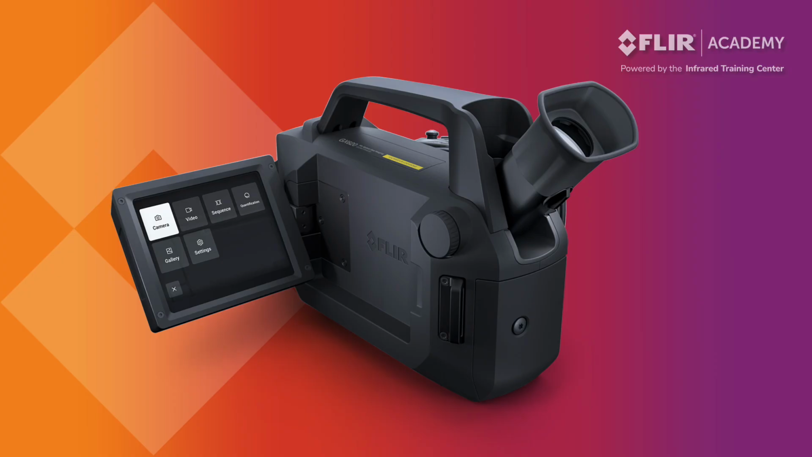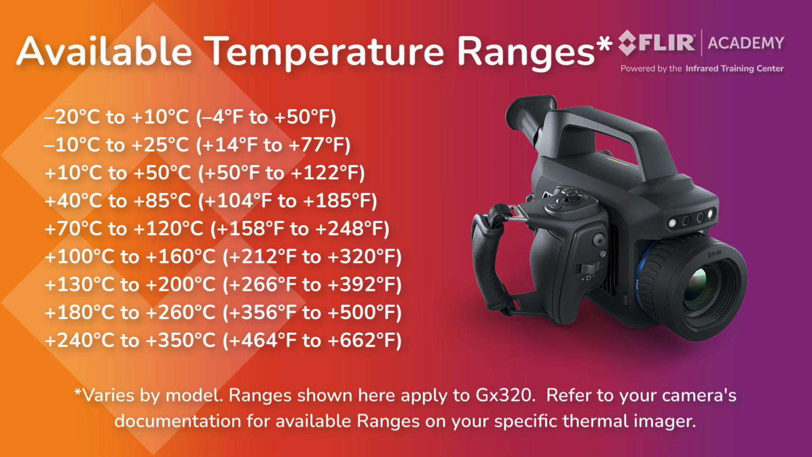The range covers an interval of temperatures that the detector can accurately measure without going into saturation. You work within a range, and when saving images or video, all of the temperature data in that particular range is captured. This G-Series thermal imager offers 9 different temperature ranges, with the overall range capability covering -20 to 350 degrees Celsius. It may be possible to miss a gas leak if you are operating in the wrong range. Having these many ranges also improves the camera's ability to see small temperature differences, which can help with gas detection.